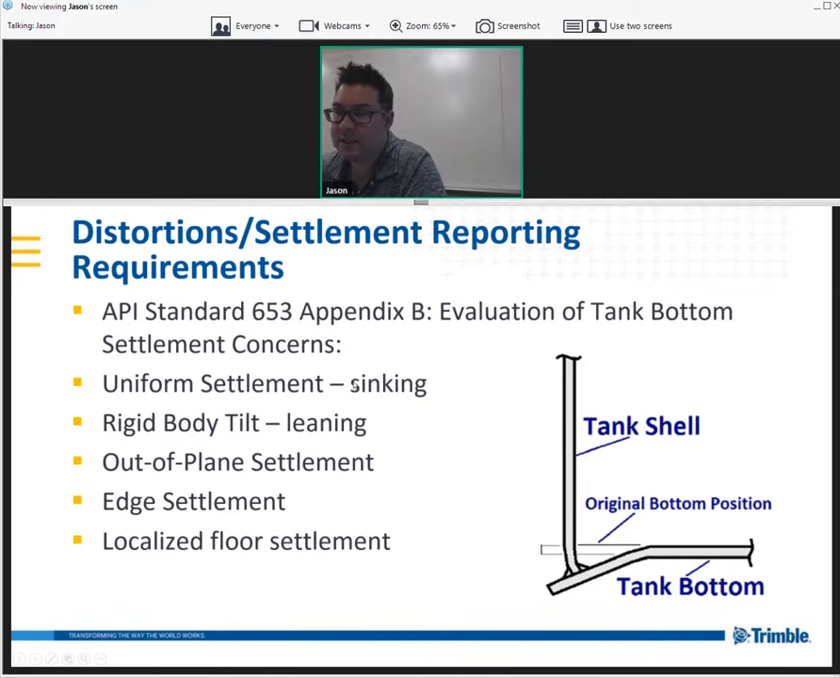Now, the distortions and settlement reporting requirements. As far as the API, this is the standard 653, and there are appendixes to all of these. This is the evaluation of the tank bottom. So what they want to do is they want to look at the bottom of the tank. And if you can look at the screen up here, I'll show you a little bit on the tank. The bottom should be nice and flat. Well, imagine that's flat. You don't want a bottom that's looking wavy like this. So that's what they're going to be looking for.